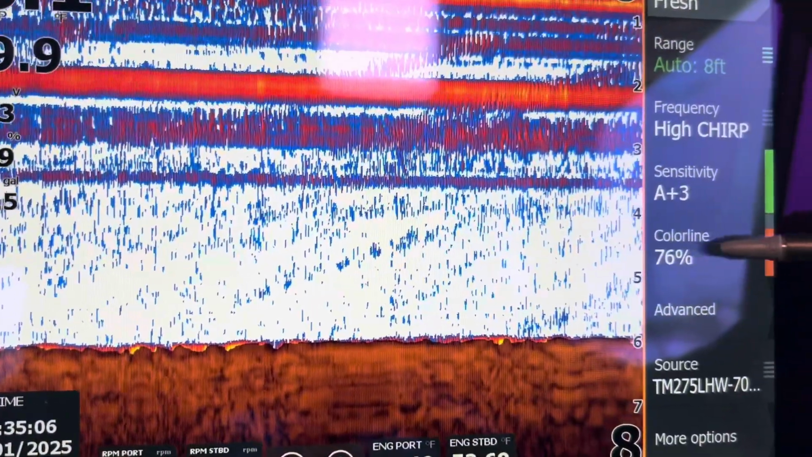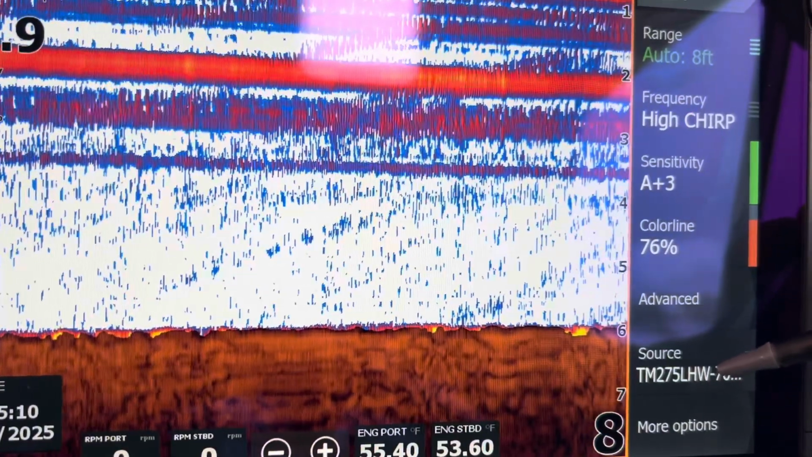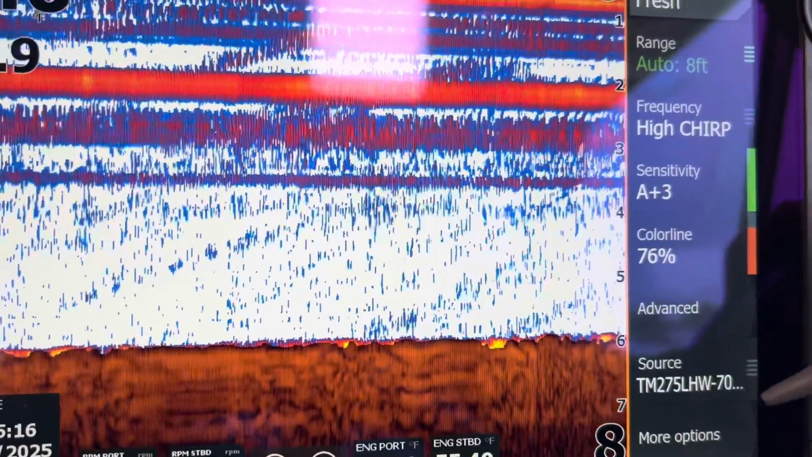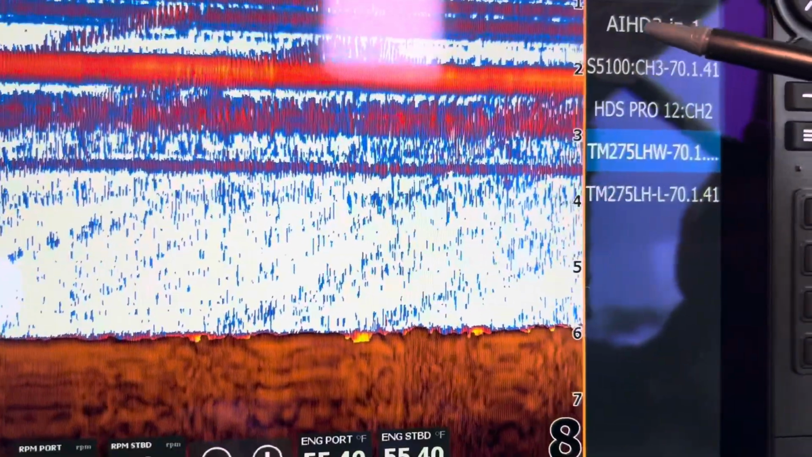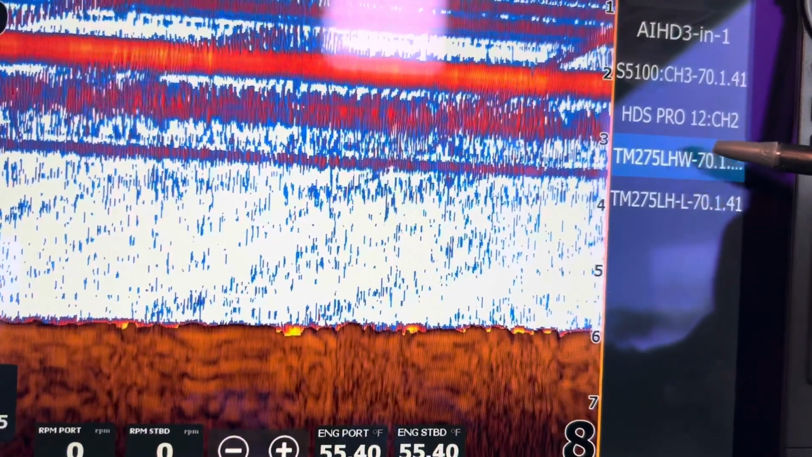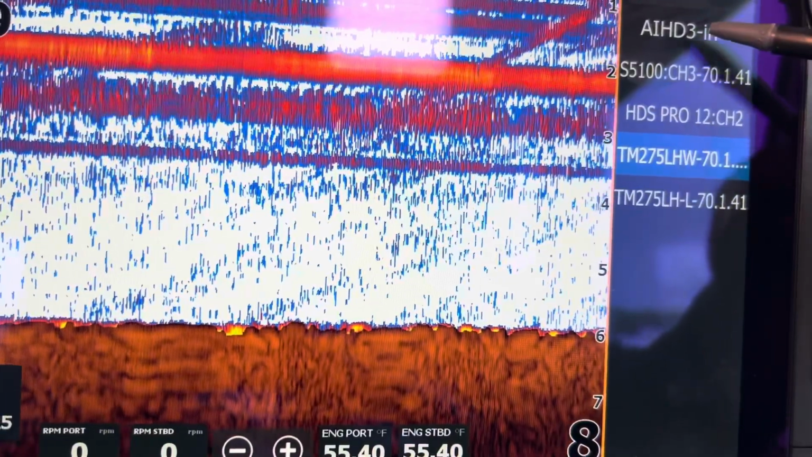And down here, we have the source. Right now, it's on a TM275 High Wide. Okay, so that's the main transducer. Now, I do have a 3-in-1. I can select multiple ones, so I can come up here on the S5100 and I can go to my 3-in-1 separately, or I can go to the High and Wide Low. So either one of those I can select on my main transducer, or I can come back up here and just put this one on.